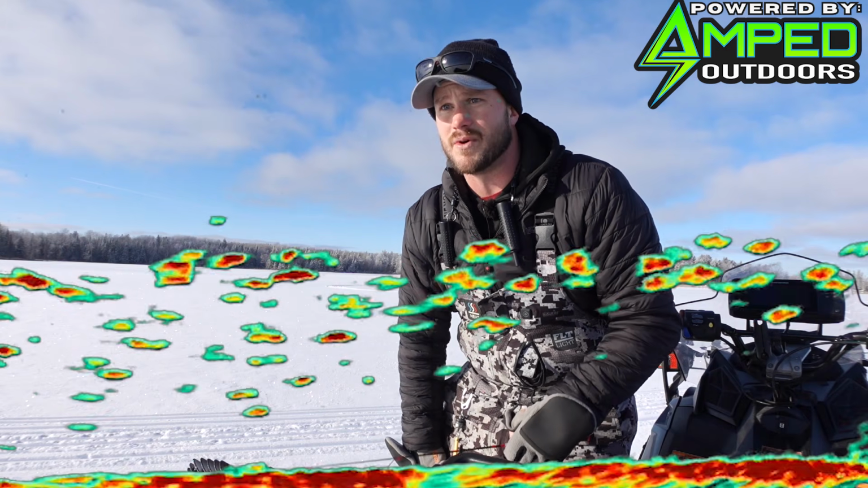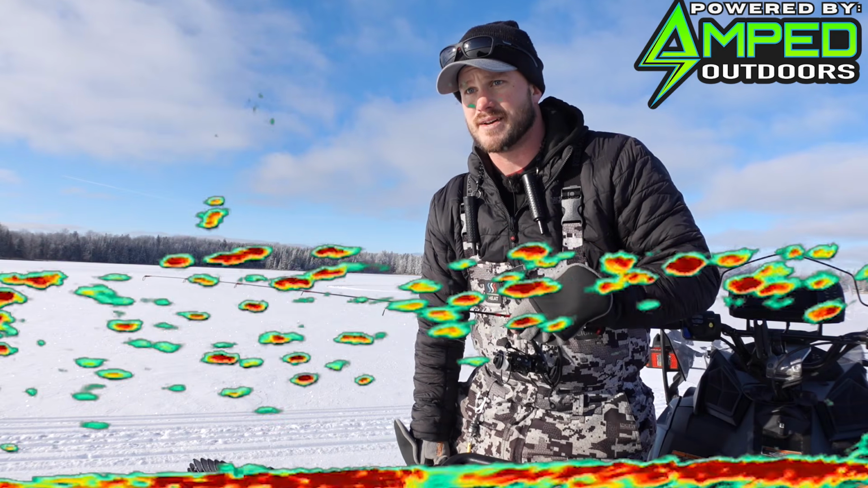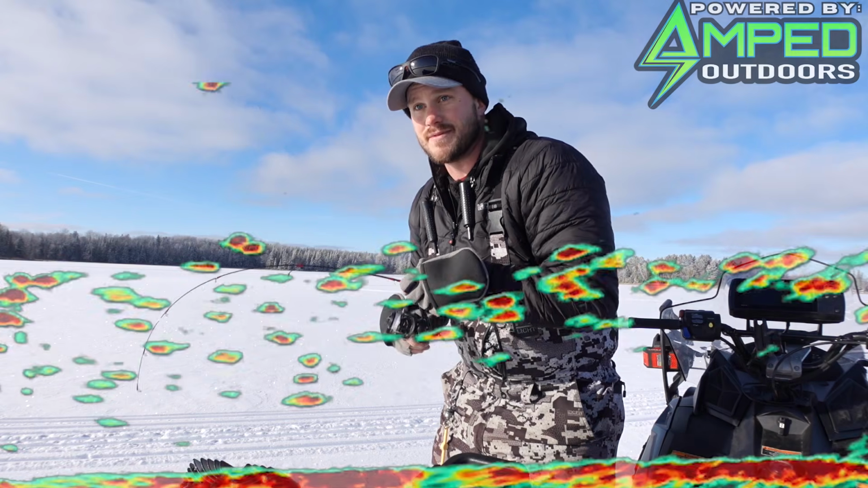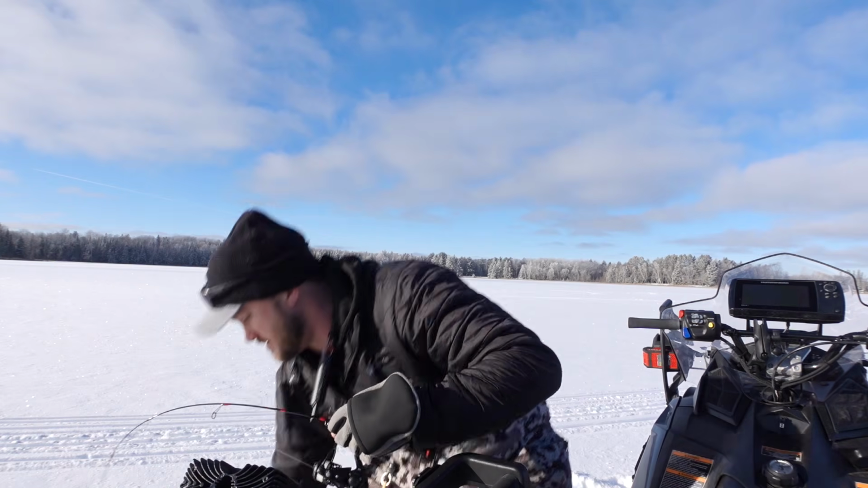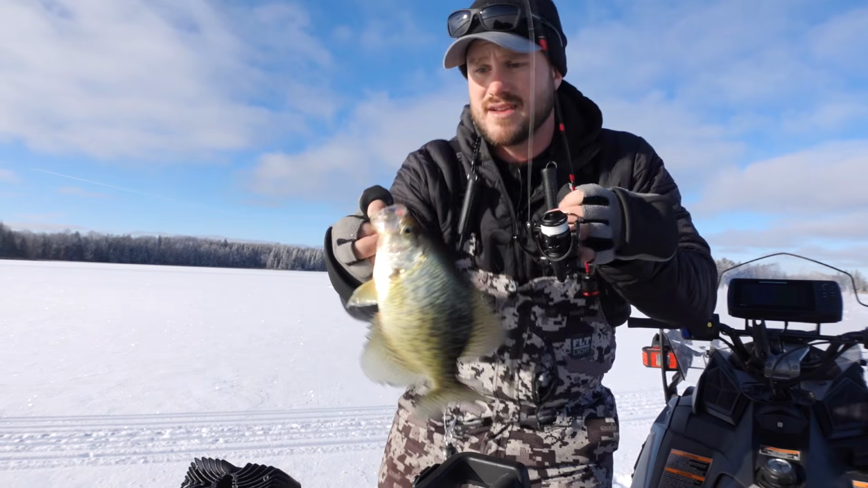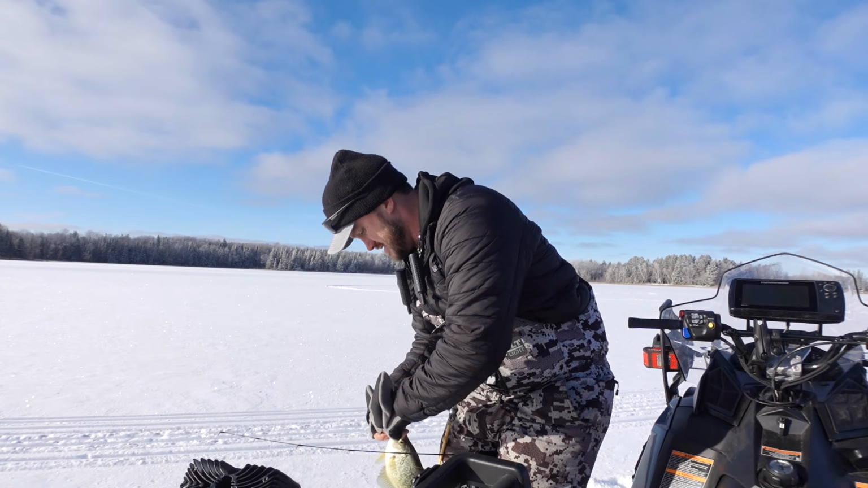Usually you can get maybe one or two, but if you get a group sticking around, geez, that one came up again. Pretty fired up. Like I said, if you can get a group sticking around like this, you can put some work in pretty quick. I mean, you can just see how many fish are down there right now. Another decent fish. Show him off quick. Not gonna measure him. We're just gonna get him off. He's nice and lip hooked.